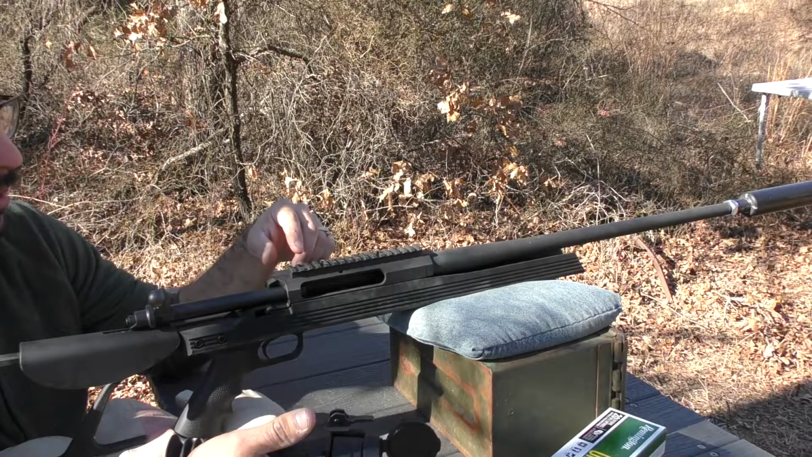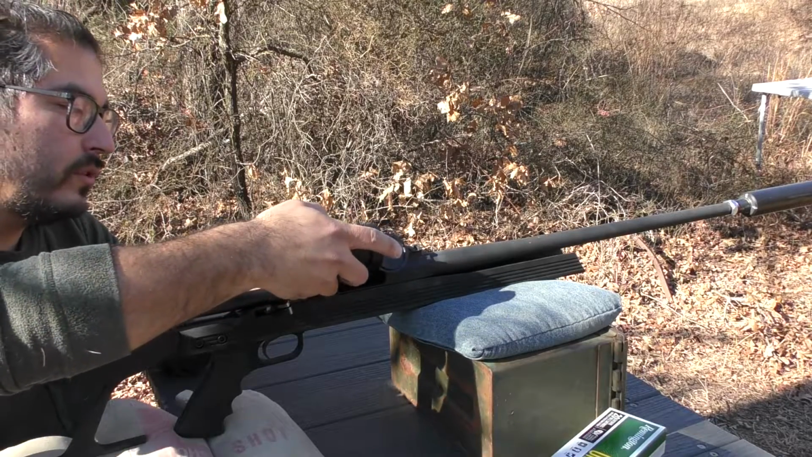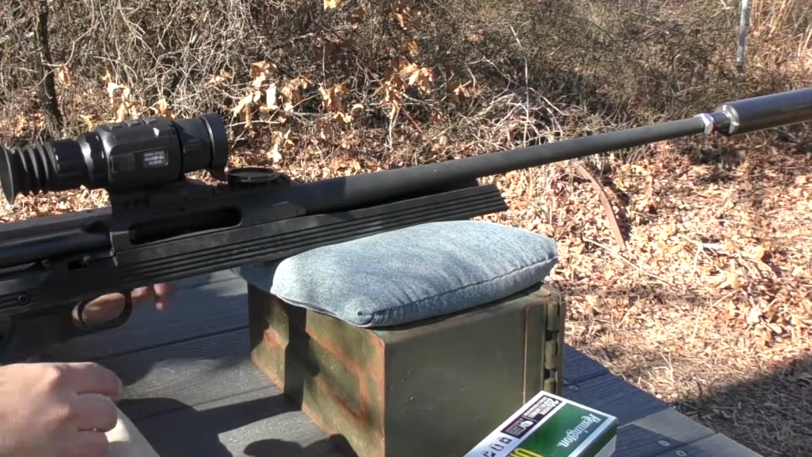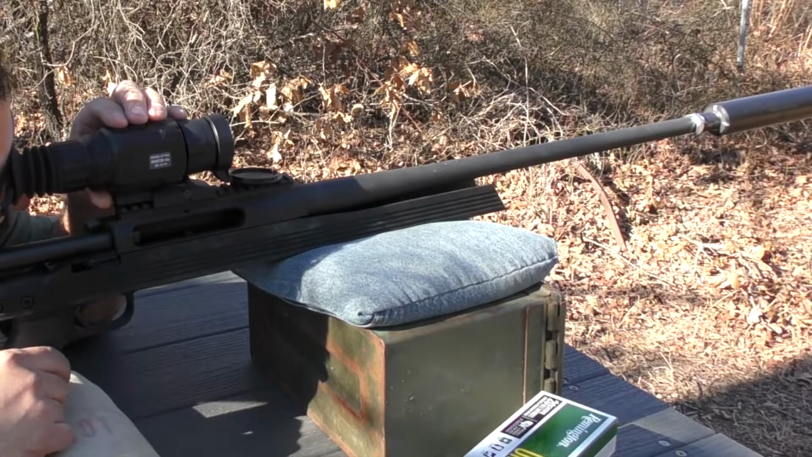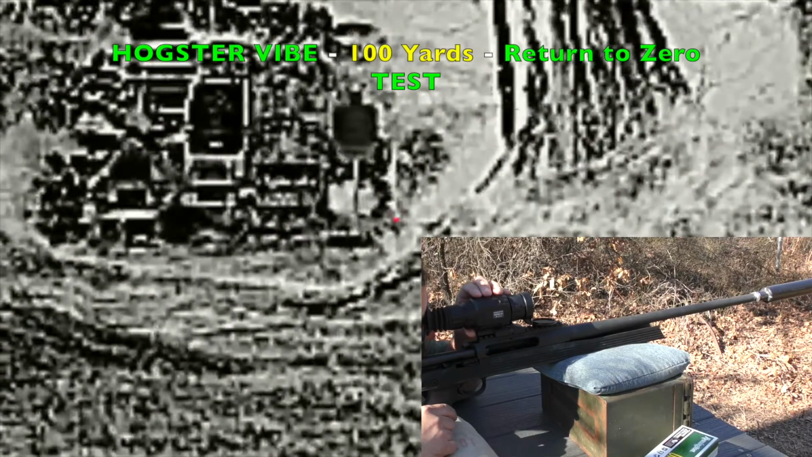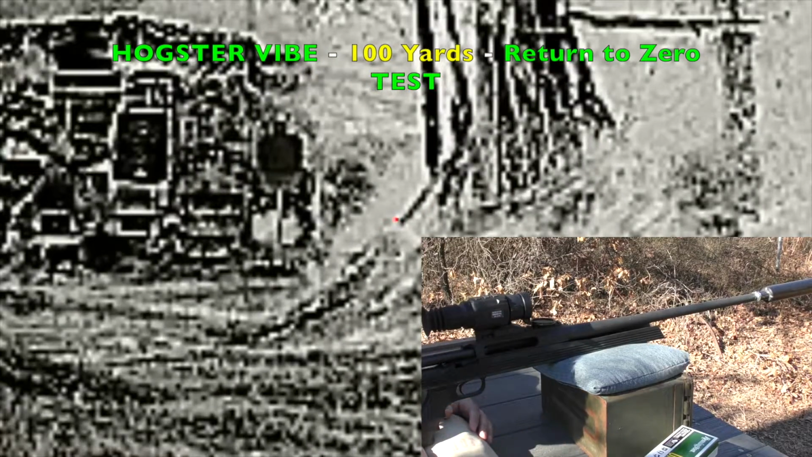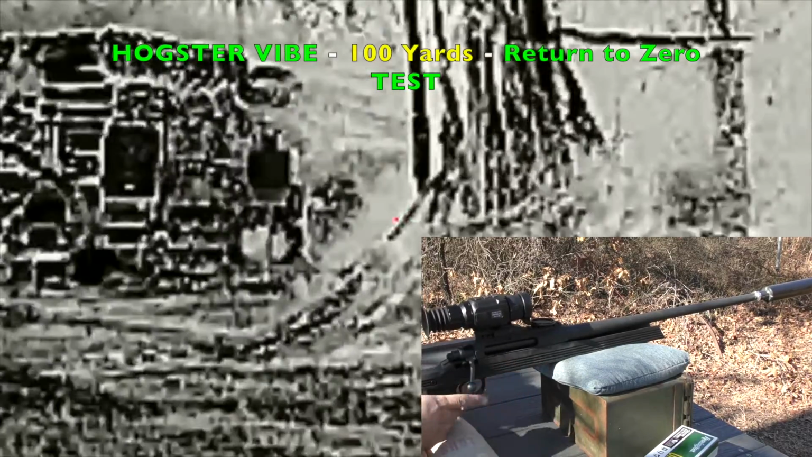So we've taken the scope off. 1, 2, 3, 4, 5, 6. Put my crossbar in the 6th slot. Tension it down. Wake the scope back up. Recording. The back 2 buttons are going to calibrate the unit, which I just did. So let's take another shot and see where it impacts relative to the 3-shot group.